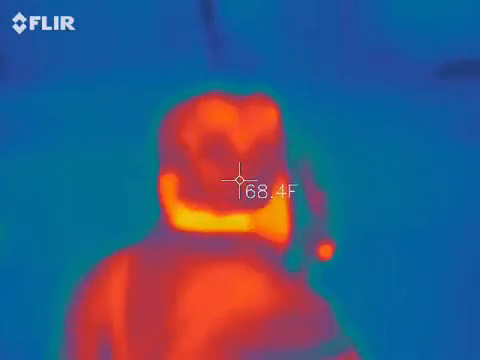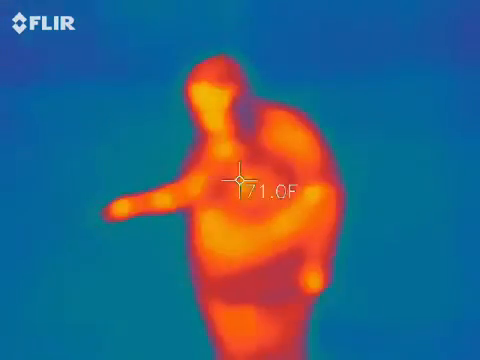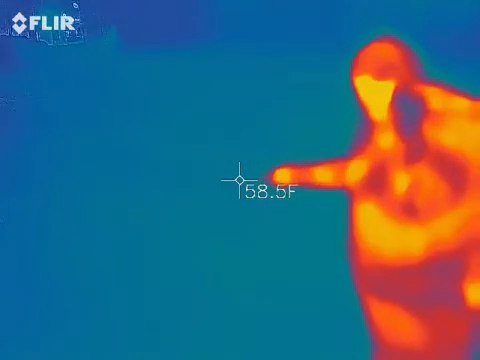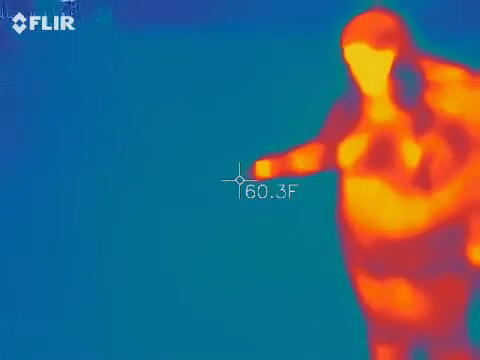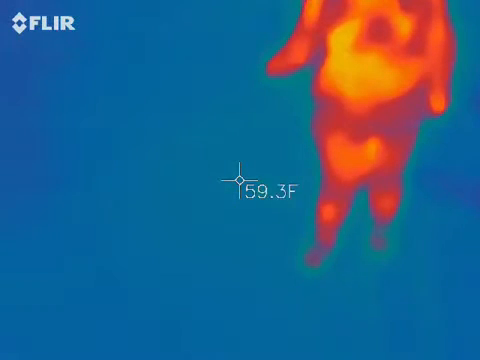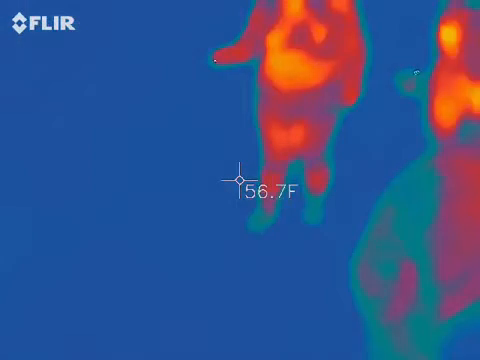Let's see what words we can get coming through. Come here, buddy. Try and get them wrong. Oh, what are you hitting? It's dead right here. It's like circling around this area.